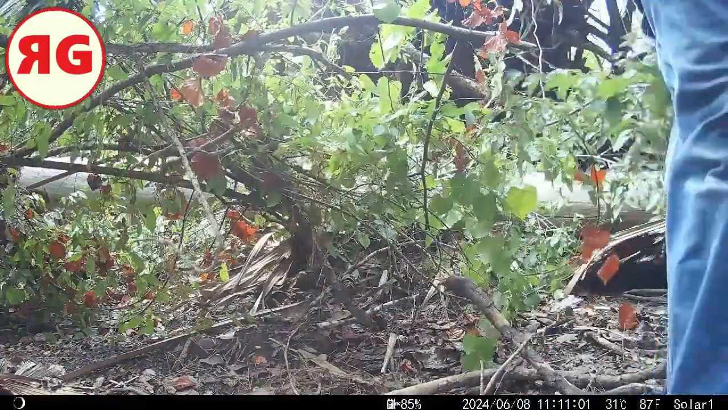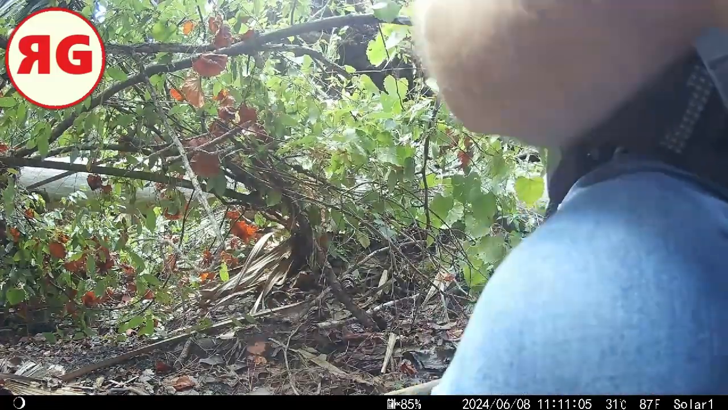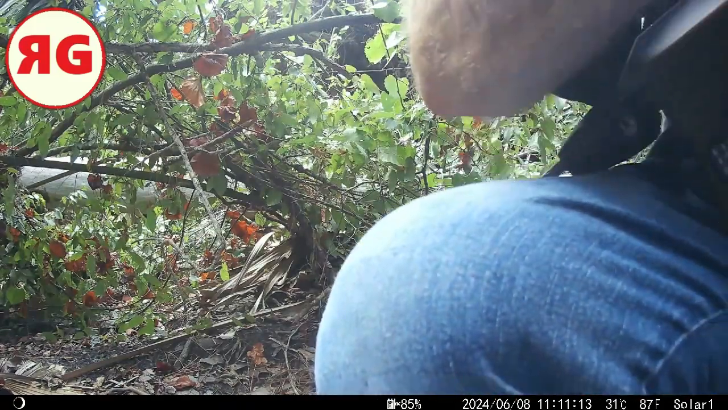And here it is. Just missed this camera, man. You can't even see the captain's log, but you can see the tree that fell. And that's just me checking my camera. I just wanted you guys to see, you know, how far that tree went.